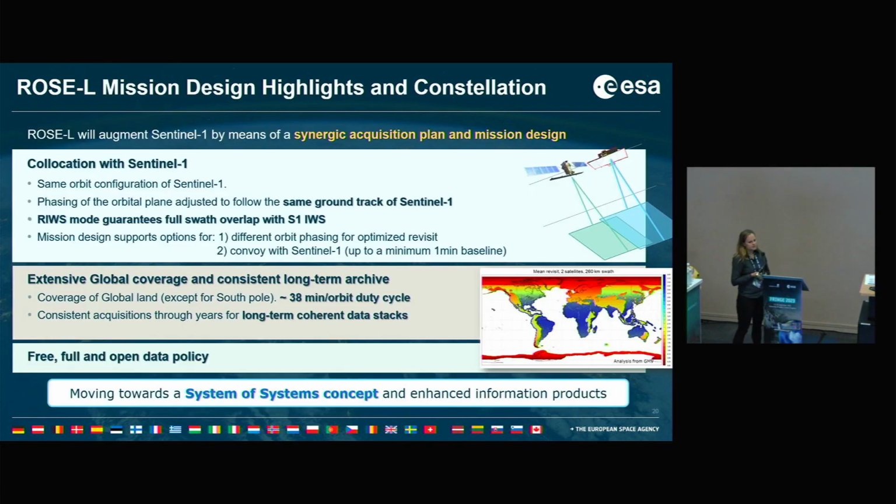Some design highlights of the constellation. I've mentioned a few of them already, but I wanted to put an emphasis here, that we really plan to have a synergistic acquisition plan and mission design with Sentinel-1 and then Sentinel-1 Next Generation. We fly in the same orbit as Sentinel-1. Sentinel-1 Next Generation will have the same orbit, and the phasing of the orbital plane is adjusted to follow the same ground track of Sentinel,